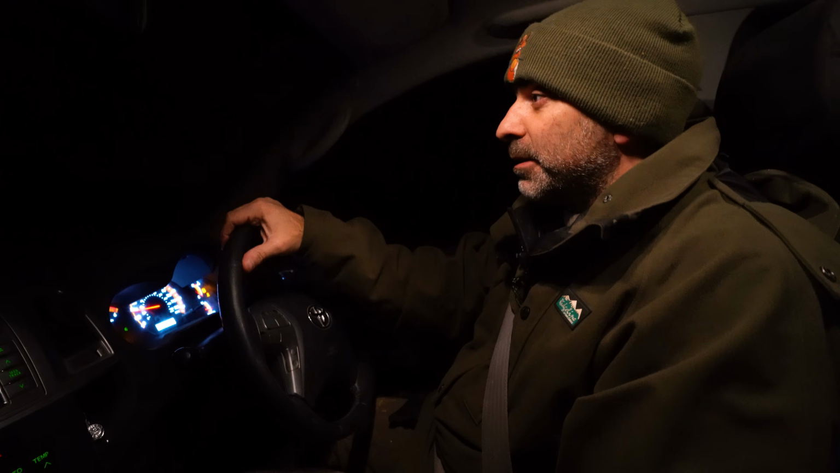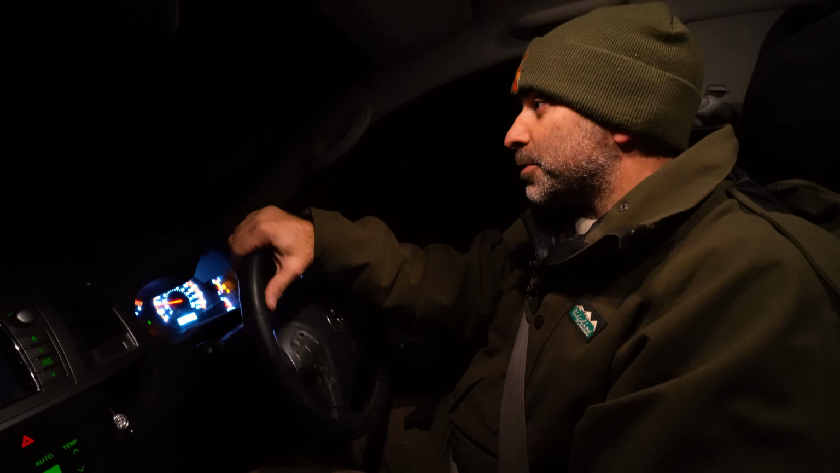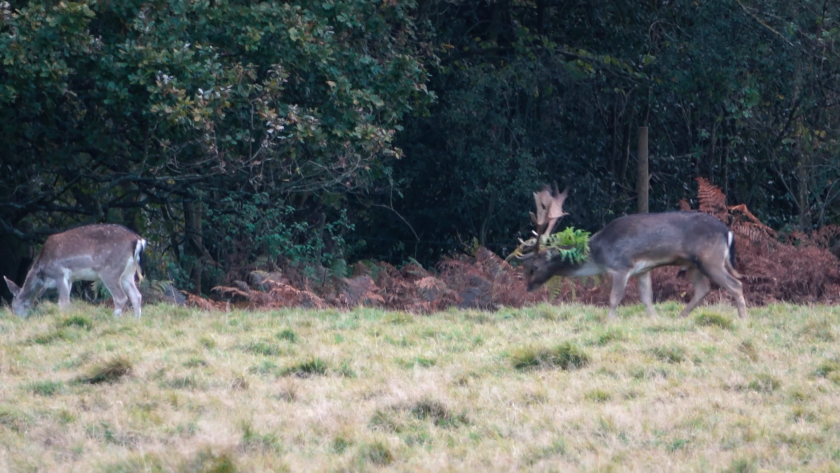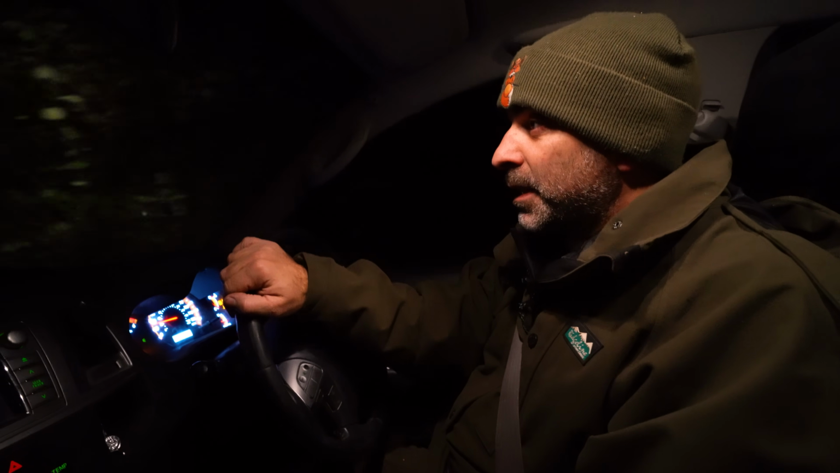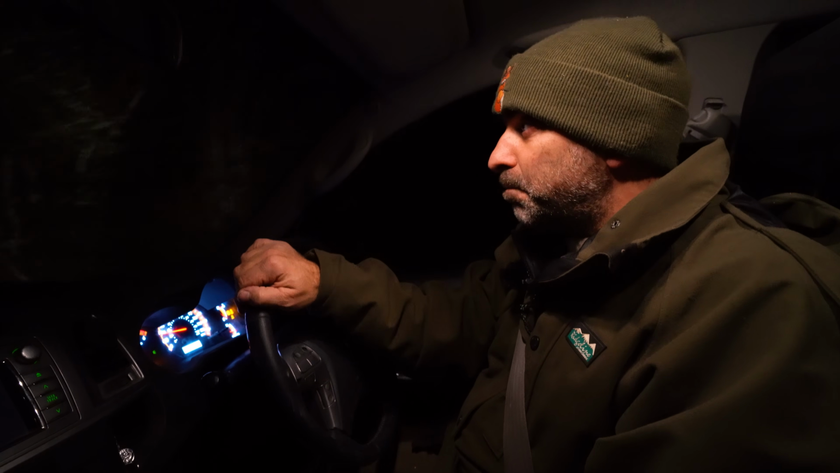Right, so yeah, again we didn't really have luck with the deer on that one, but we did get that bonus fox at the end. Really deer are the main priority here because there's quite a lot about, but we just didn't get lucky, so it just happens. So we're going to go on to a different farm now where they've got a bit more of a fox problem, so we'll go down there, have a look and see if we can get another one.